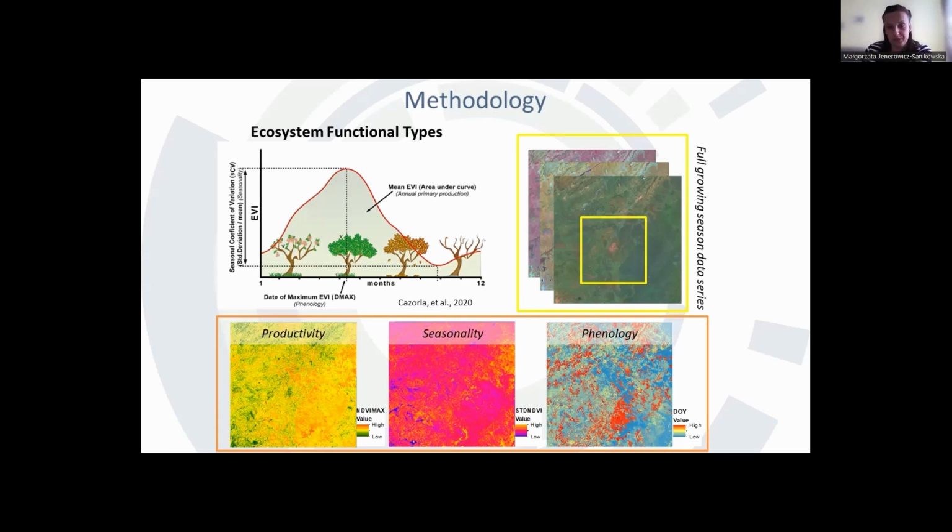So starting from the beginning, the productivity, which is expressed by the maximum value of the vegetation index in the growing season, and it is calculated for each of the image pixels. Then we have seasonality, which is expressed by the standard deviation of the series of NDVI, and the phenology, which is expressed as the exact day of the year of the maximum value of the calculated NDVI.